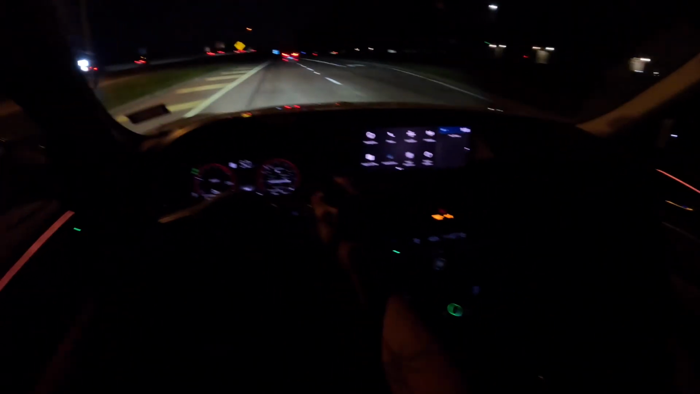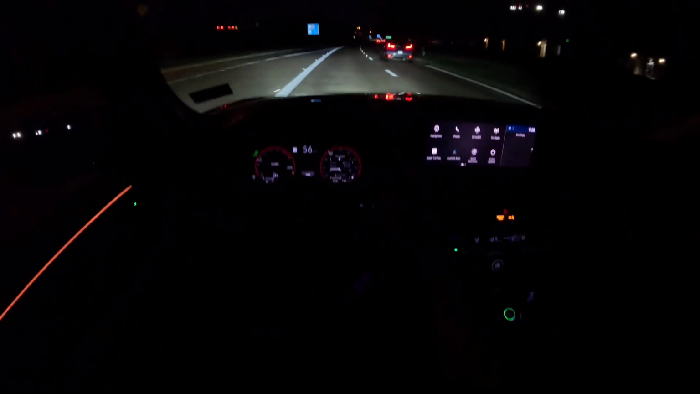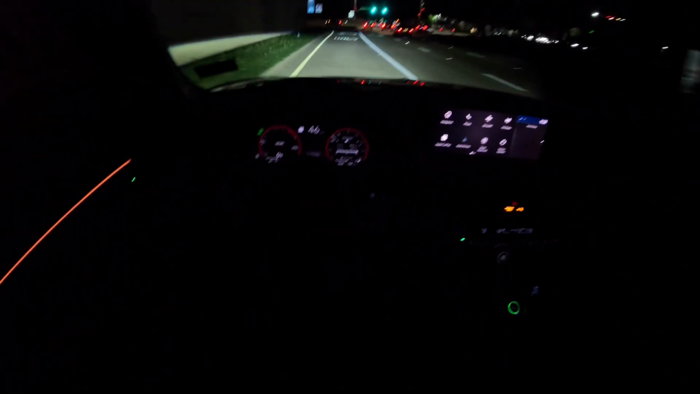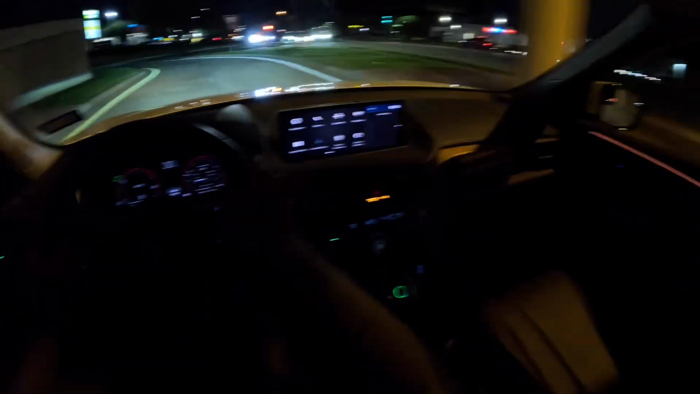You can take this car around corners, which you would never want to do in any other 3-row SUV, and you will feel comfortable doing that in this car. For example, I made a video on the Lexus TX 350, which I was not impressed by at all with the 4-cylinder engine. The transmission was super laggy and the car felt heavy. But yeah, with this car, I would not want to do that in most 3-row SUVs.